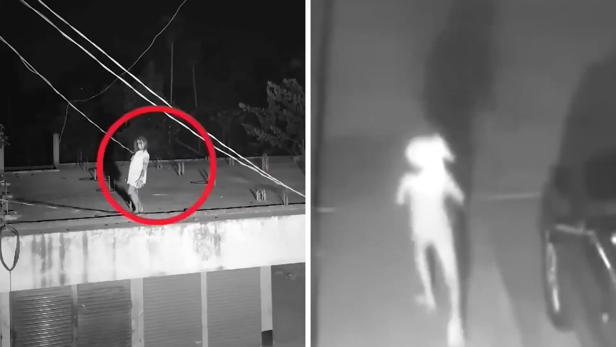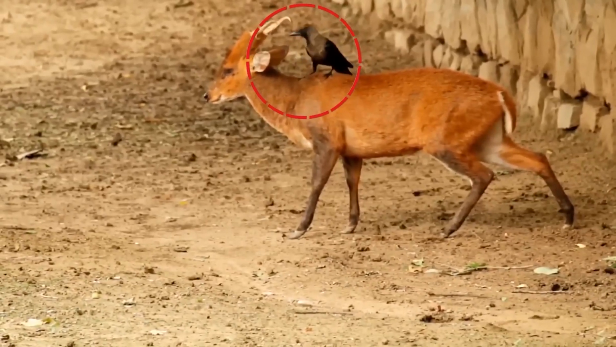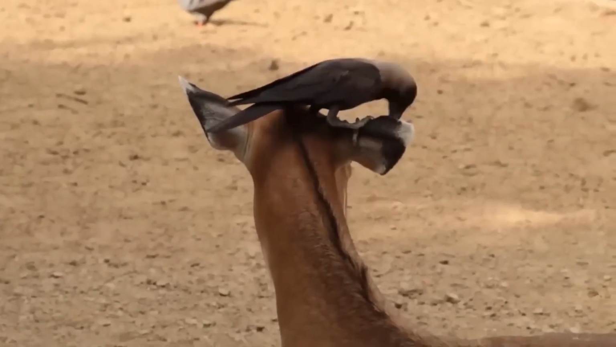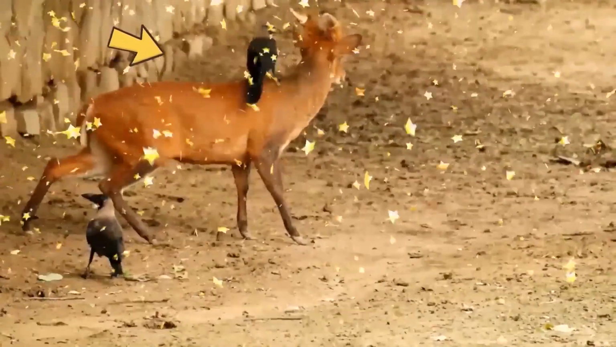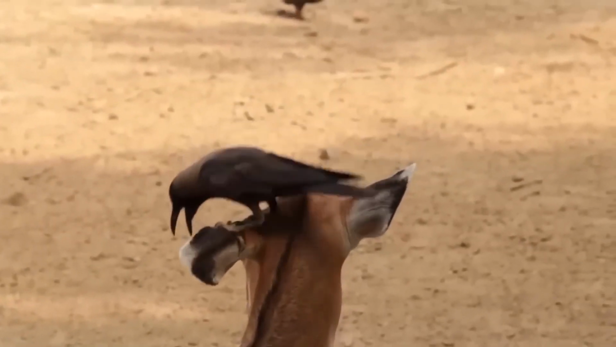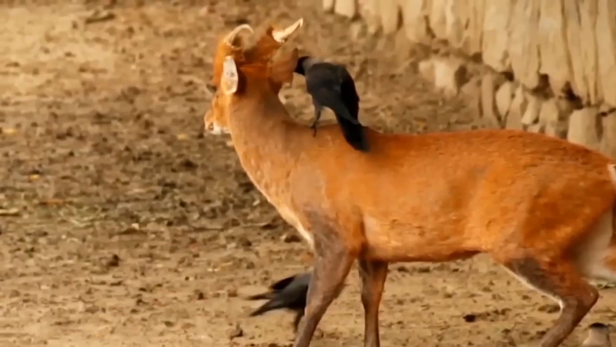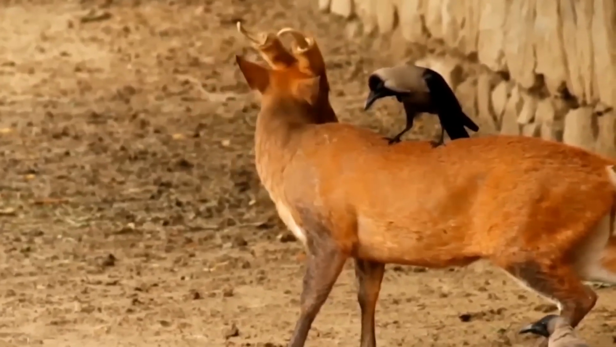Enough scary sights for now. Let's see some heartwarming scenes. Watch this amazing crow removing harmful ticks and parasites from a deer's skin in just a few seconds. This is an amazing wildlife video you don't want to miss. The crow is removing the pesticides with astonishing precision and accuracy. This amazing video shows how cool crows are and how they can help us protect our environment.